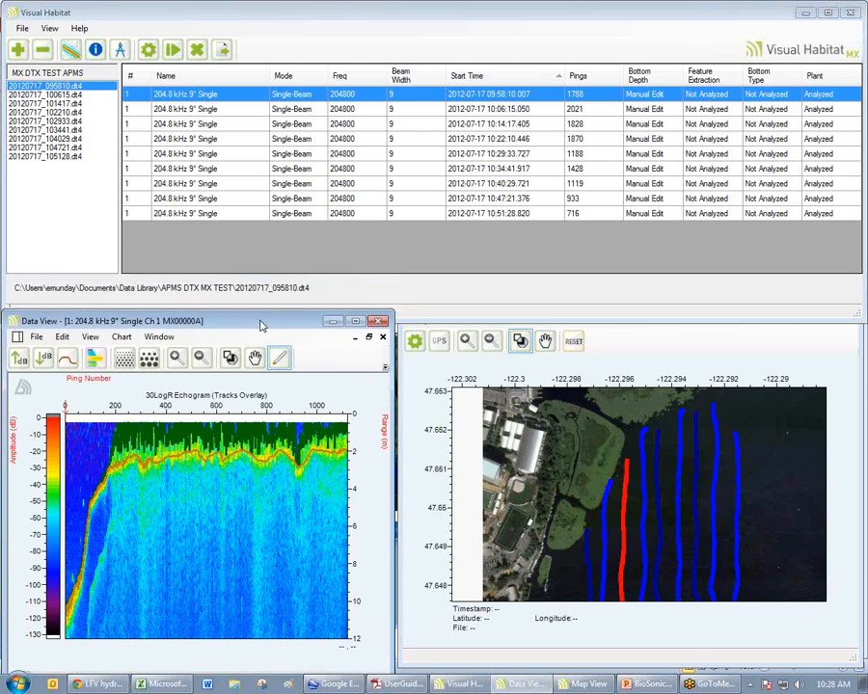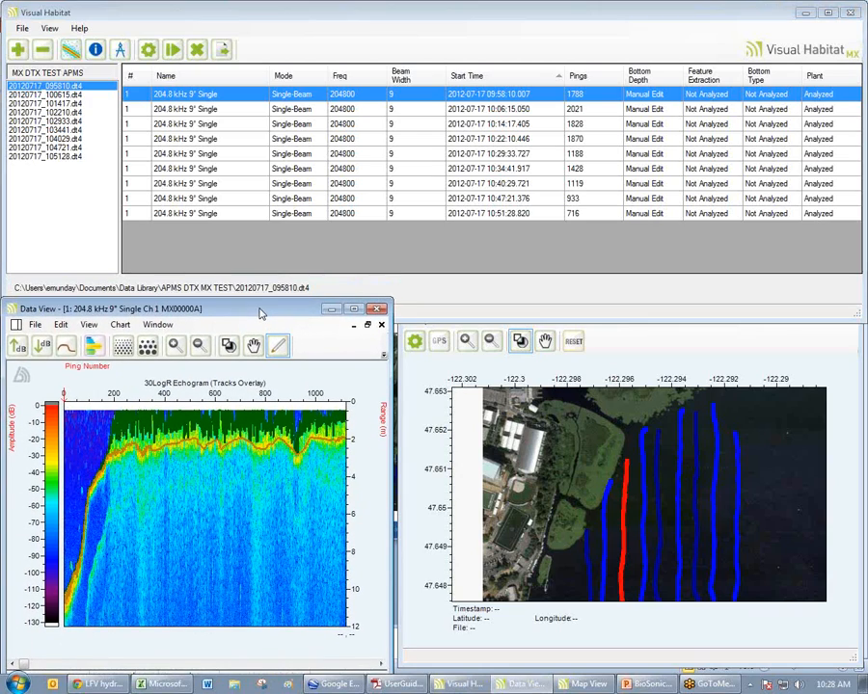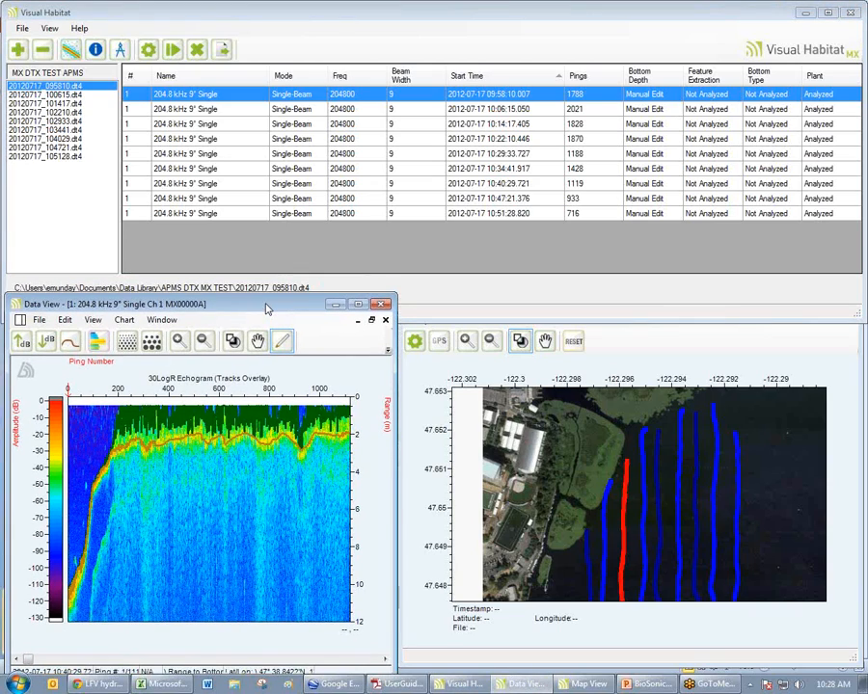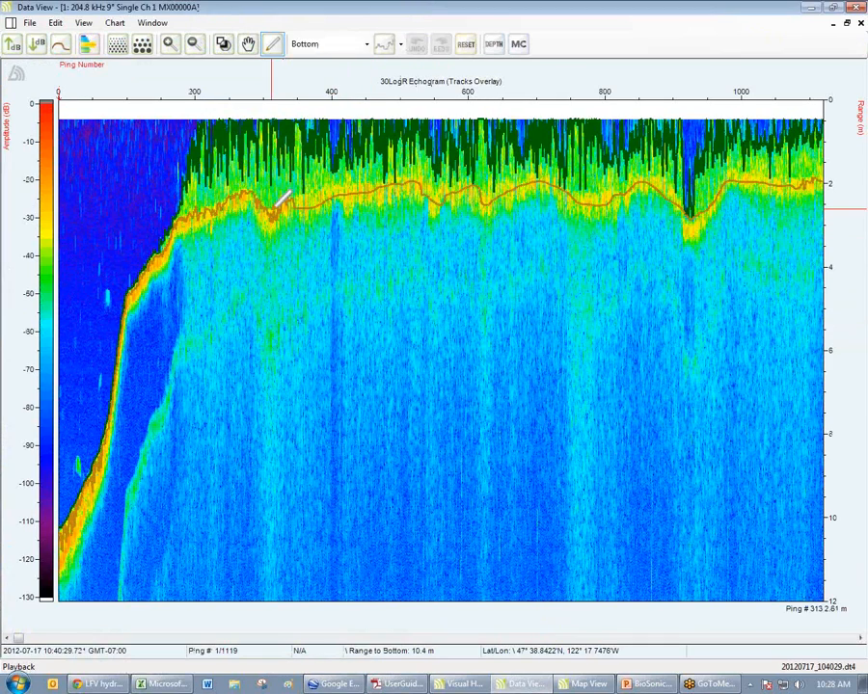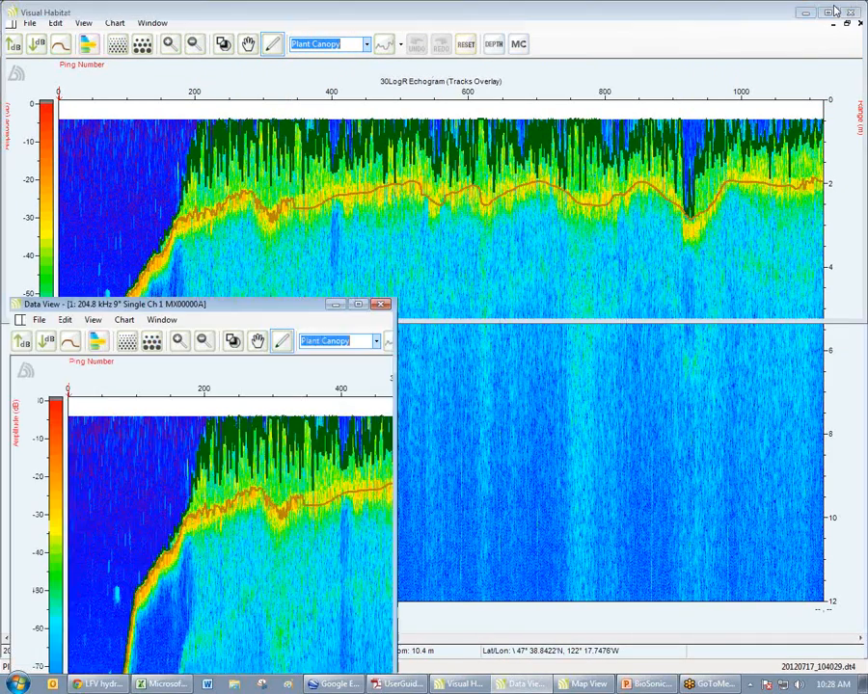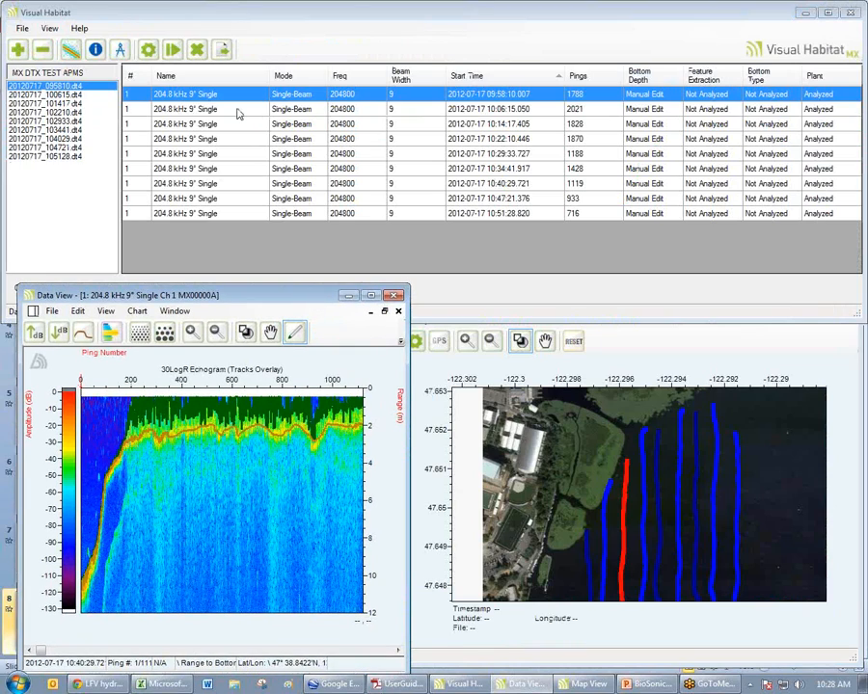I will show you another data set where this substrate typing works quite well in a few moments. So we have now done our bottom pick. We've done our plant line. Similarly, how we edited the bottom, we can look at our plant canopy and make any edits that we might need to. Now, in this case, the plant line was drawn quite well. I see no reason to do any editing.